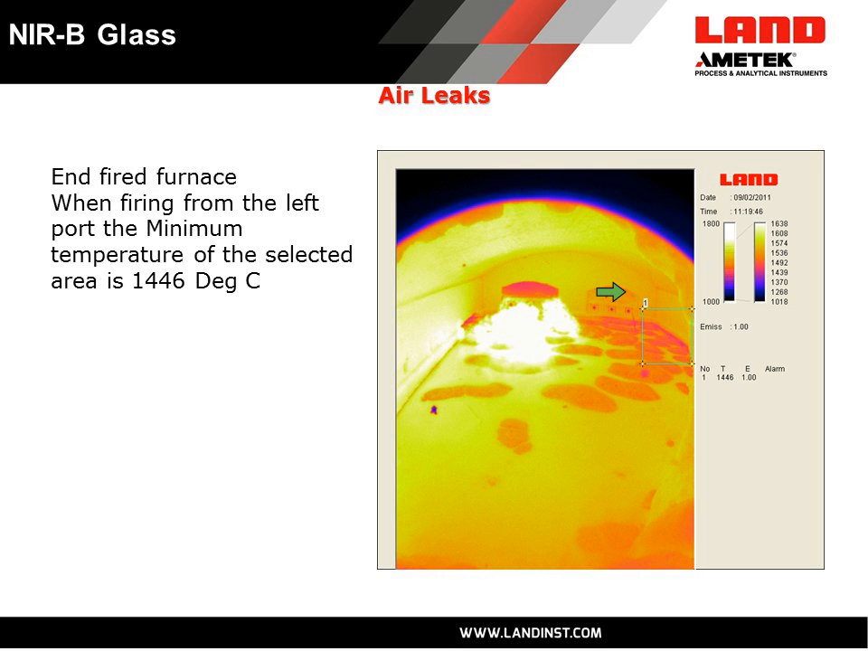And in this case, the customer has selected an area of interest in this image, which you might see here in this green rectangle. Okay, and they've selected the function of that area to be a minimum temperature within that area. And you can see here in that area that it is 1446 degrees Celsius. So that's the lowest temperature in that area.